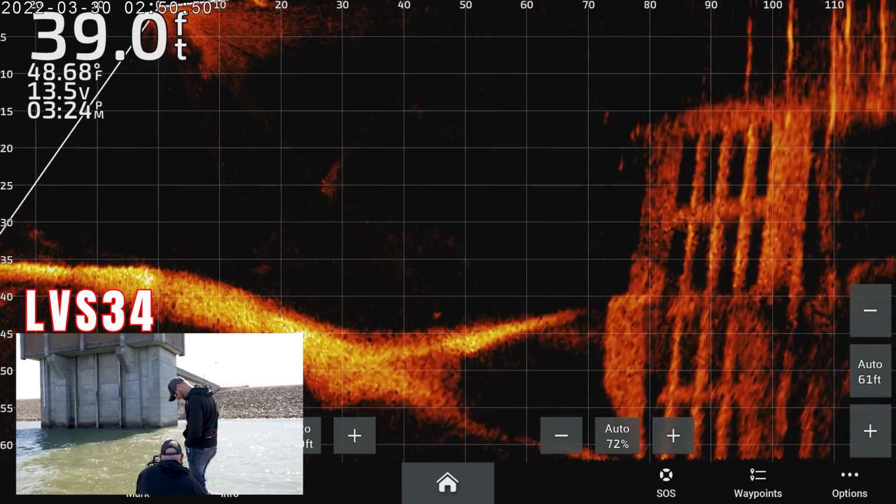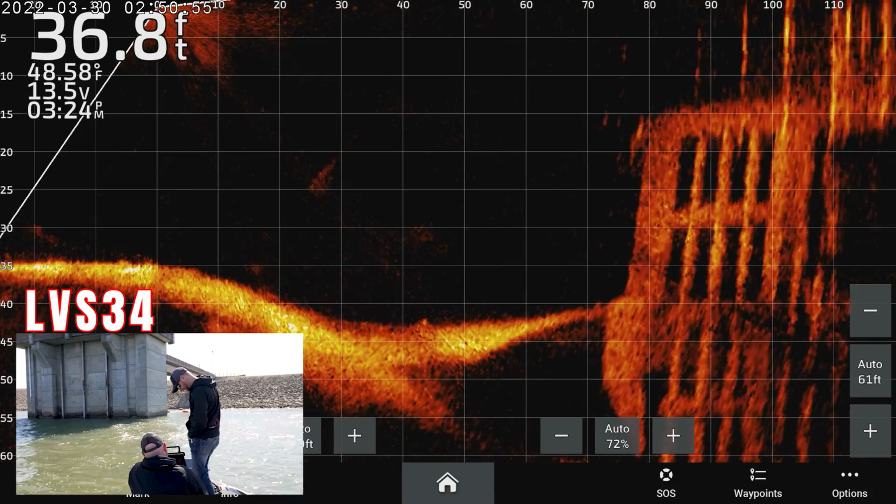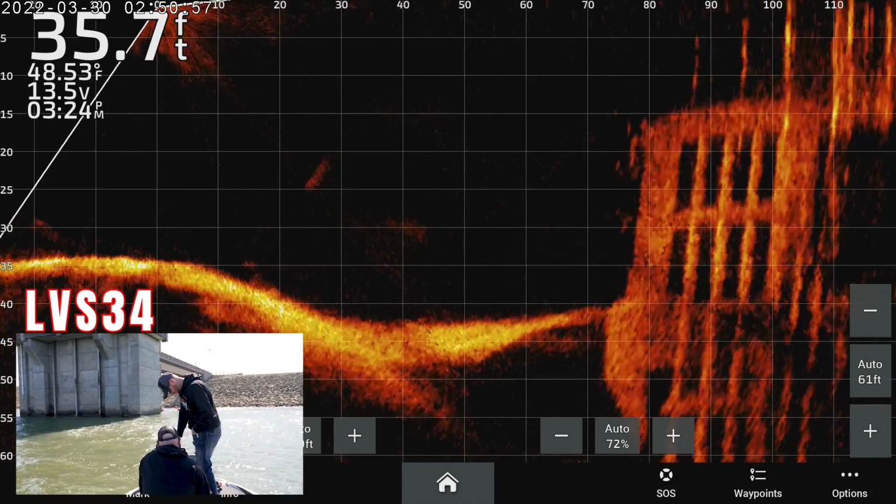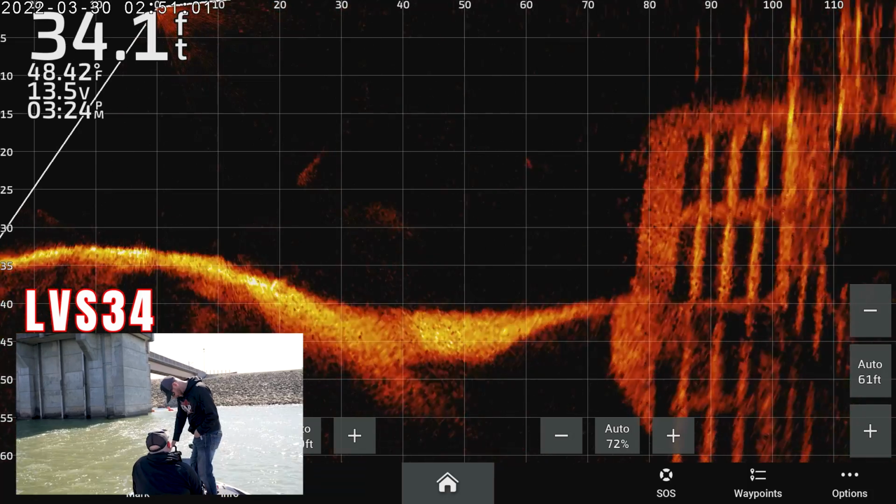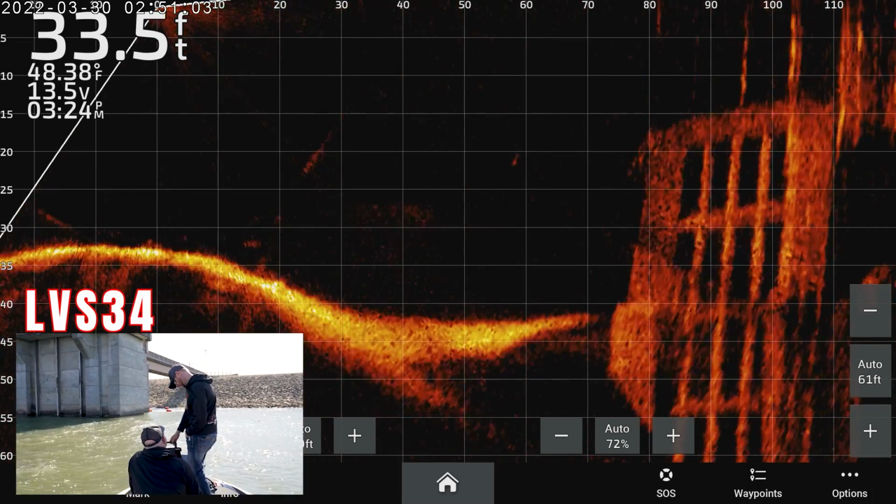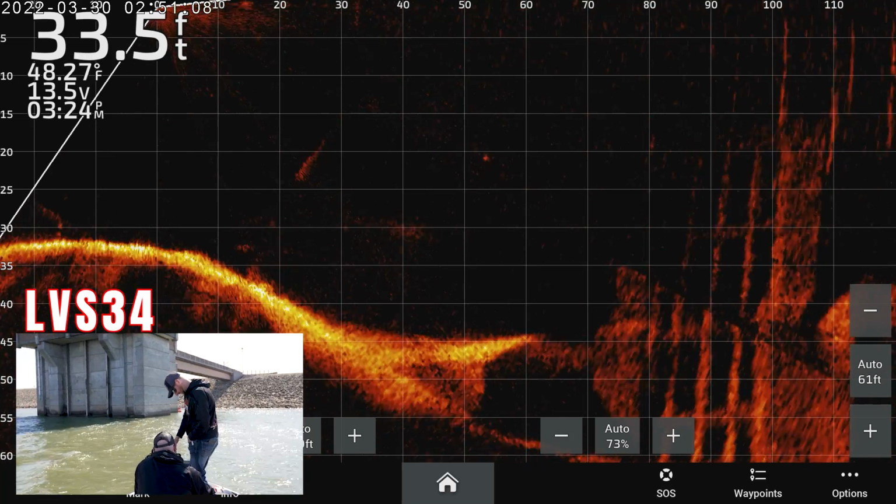Okay, let's go back. Go back just a little bit. There she is, 120 feet out. Wow. 120 feet out, 55, 60 feet down. That's impressive. That'll do, pig. That'll do. That's fantastic. Wow. Look at the brake.